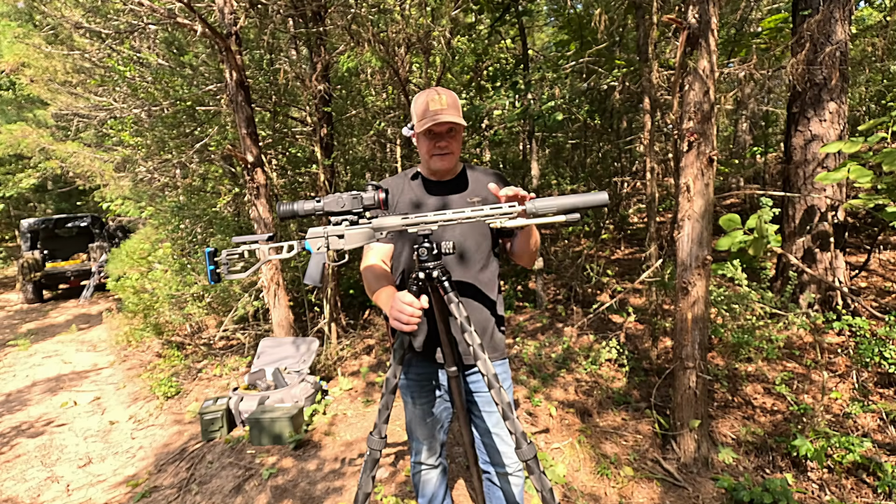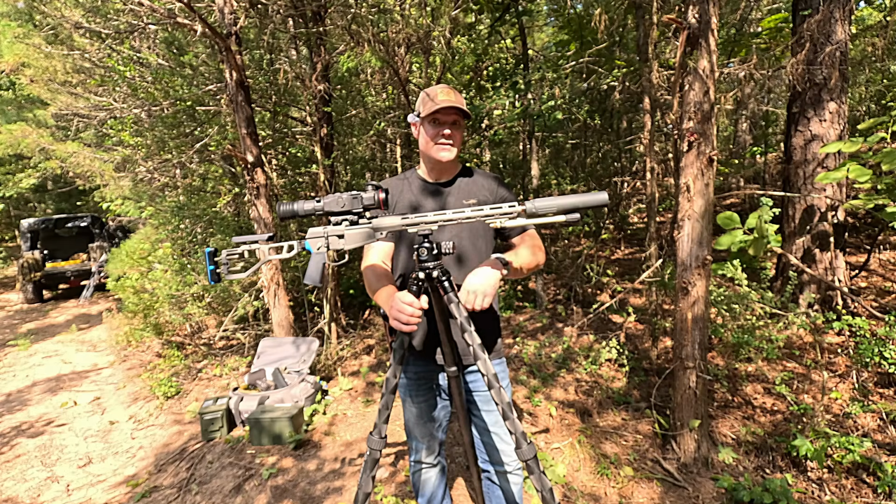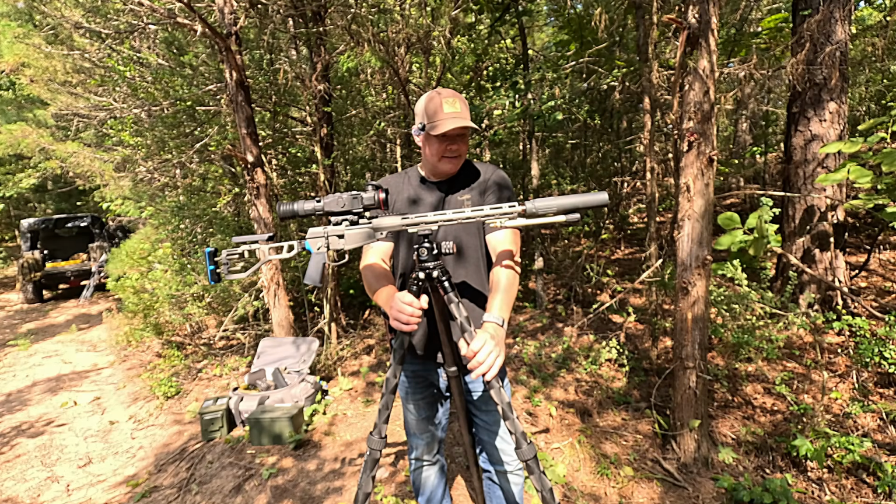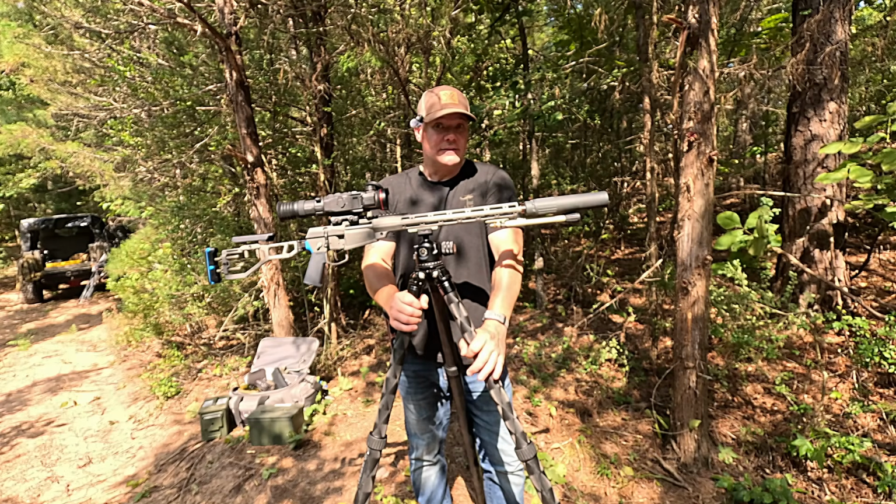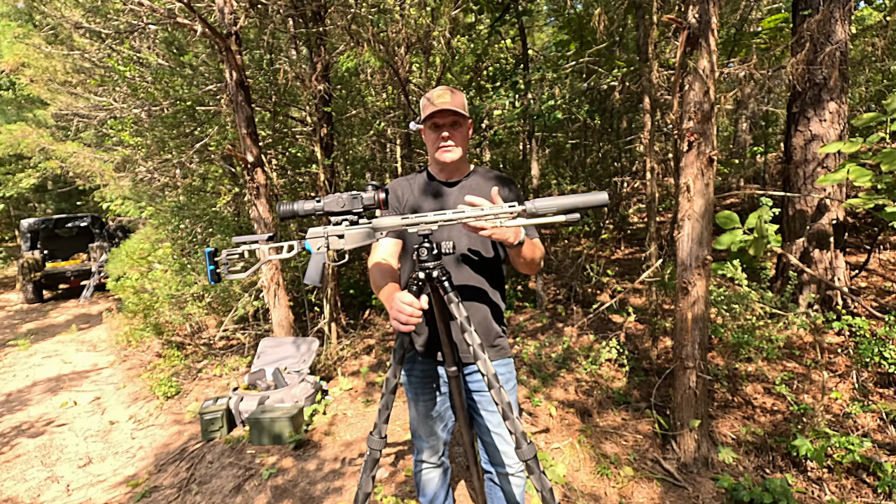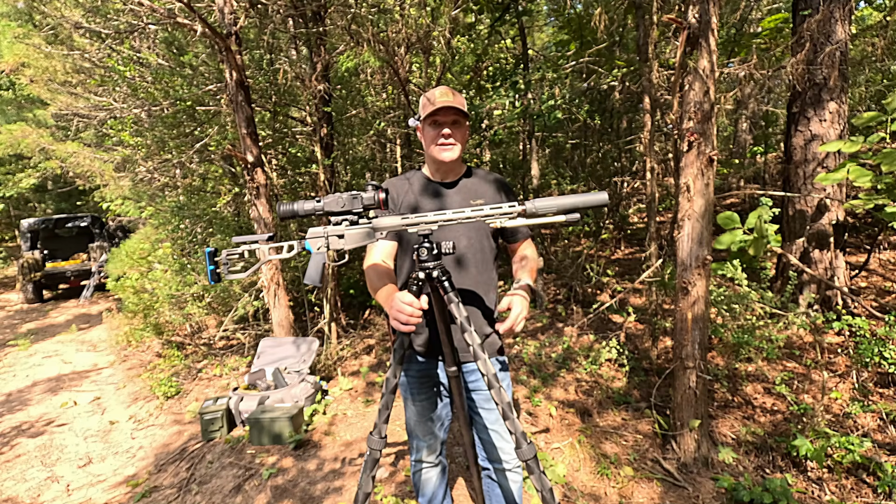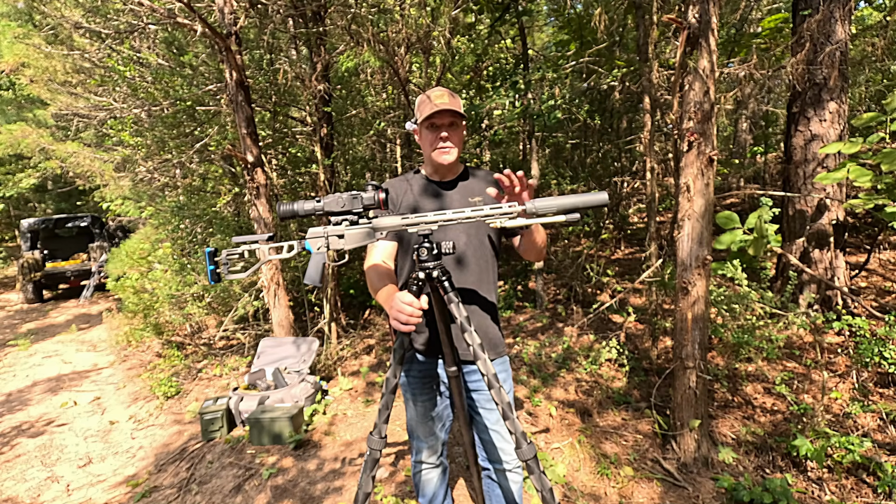And this is strictly for my hog setup right here. I've actually shot a lot of hogs with this, and I'll throw some of that in this video. But very accurate still. I just wanted to do the lightweight package thing since I'm putting it on here. I'm not really concerned about the recoil, all that stuff. Plus, I have this Cat suppressor on here, which is stupid quiet.